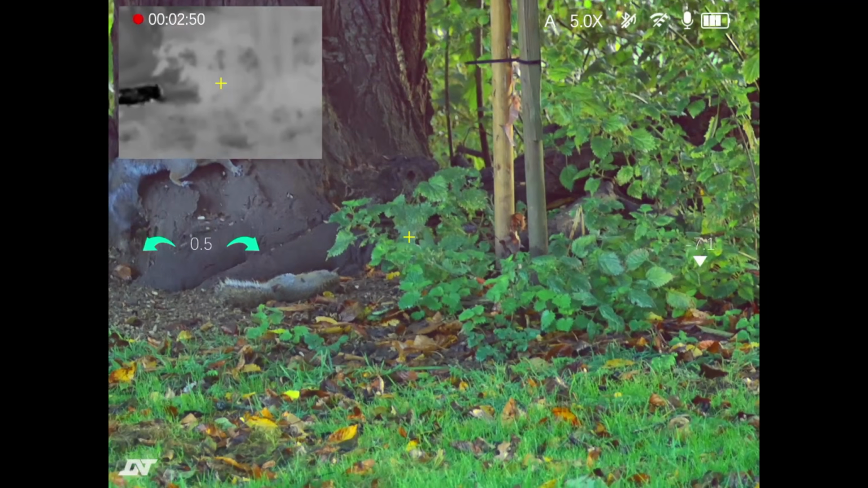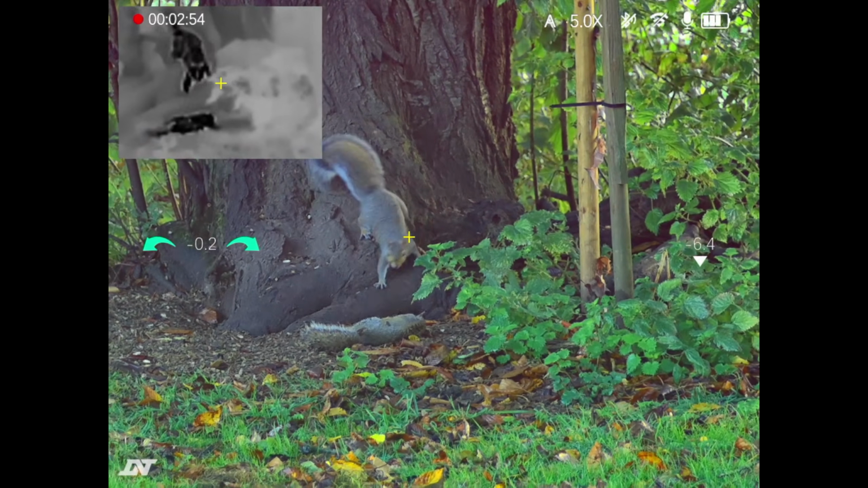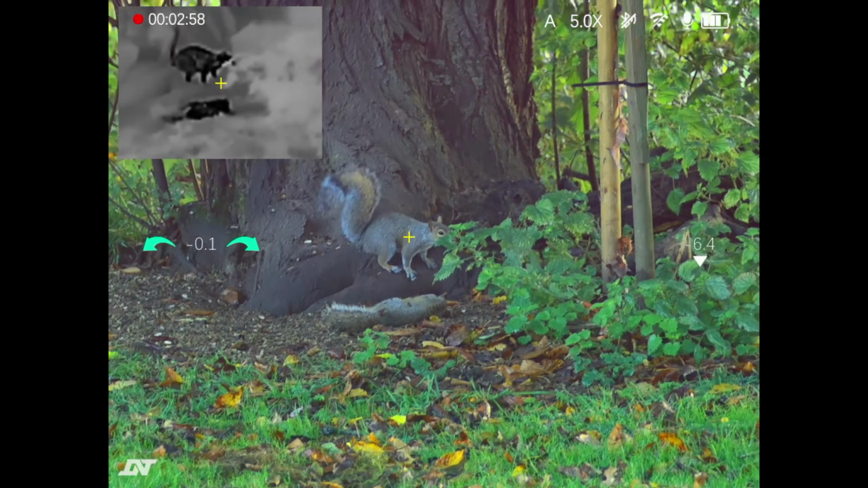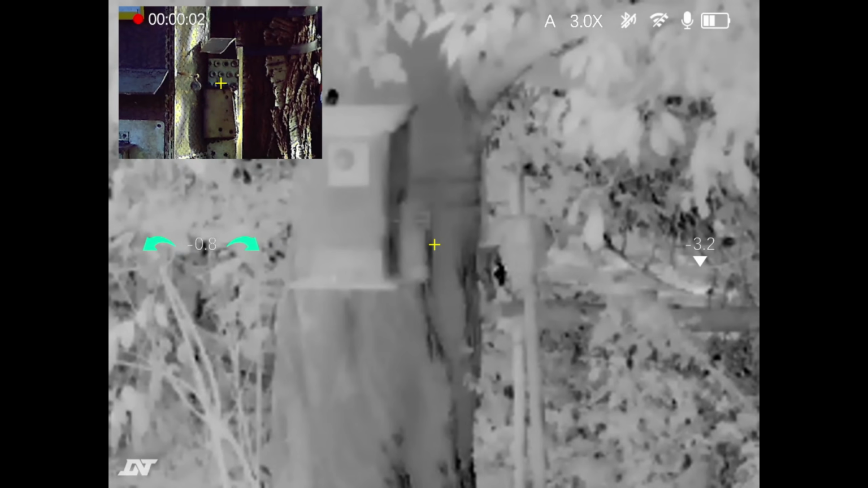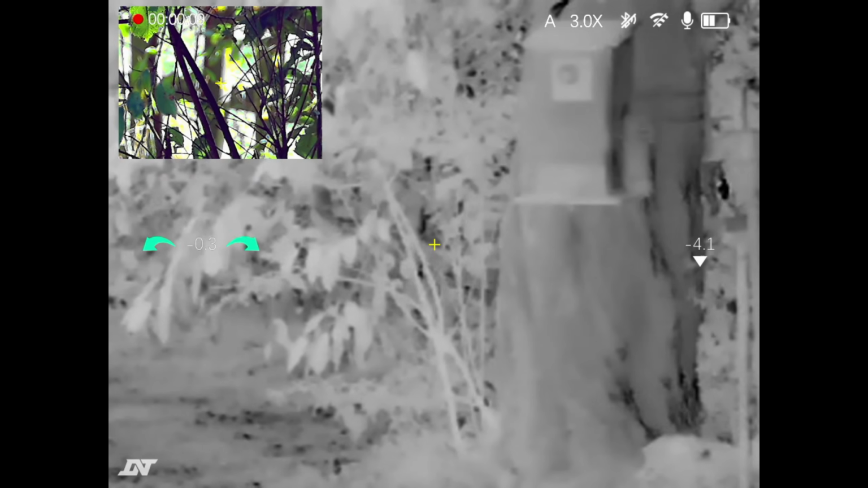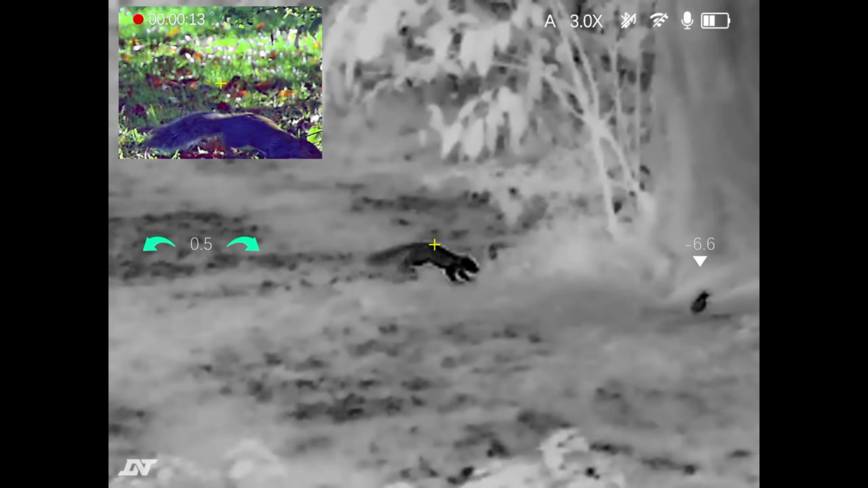After these 2 were shot, this adult obviously hadn't a clue what was going on, so in the end it checked both of them out and did a runner. It took just over an hour for this third one to arrive.